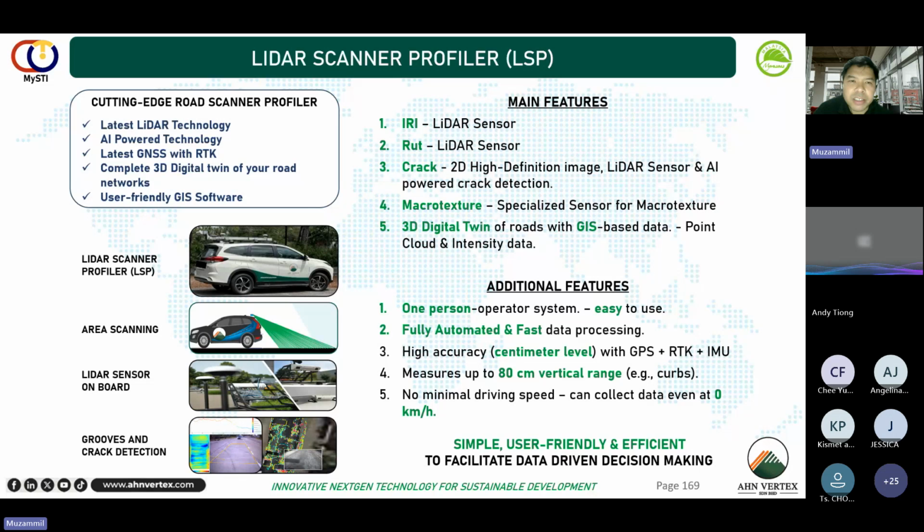So area scanning, what does it mean? Area scanning is different from the line-based scanning of the conventional profiler. With area scanning, the LiDAR will shoot around 28,000 points per point cloud. 28,000 points cover a width of about 4 meters and a length of about 2 meters. So in a second, it can capture 50 times, which means almost 1 million points in a second. So it's very impressive, the amount of data. The big data that the LiDAR is collecting will tell us about the surface condition of the road.